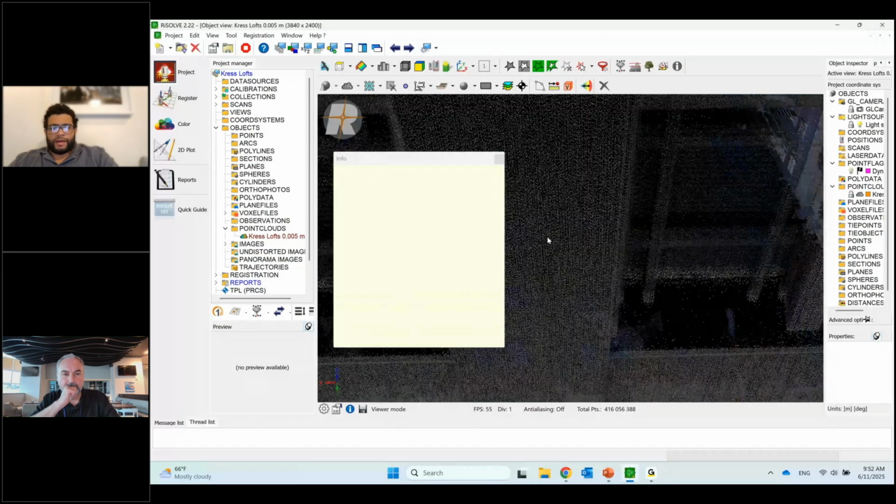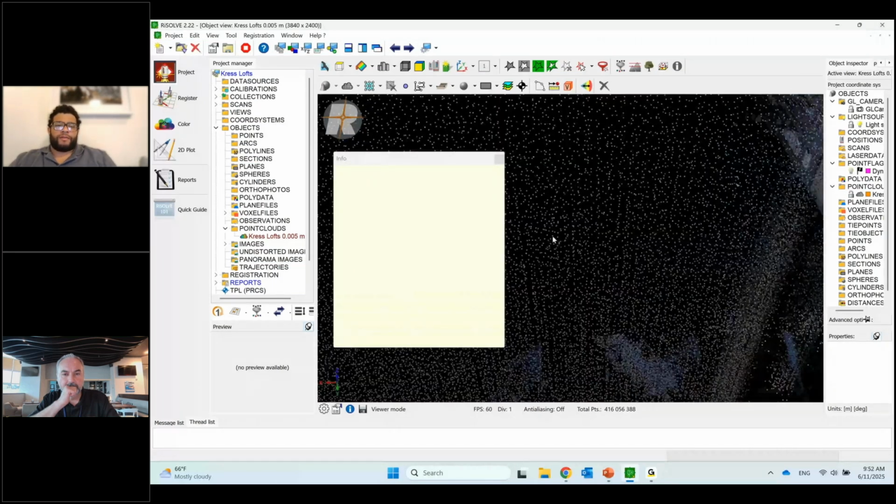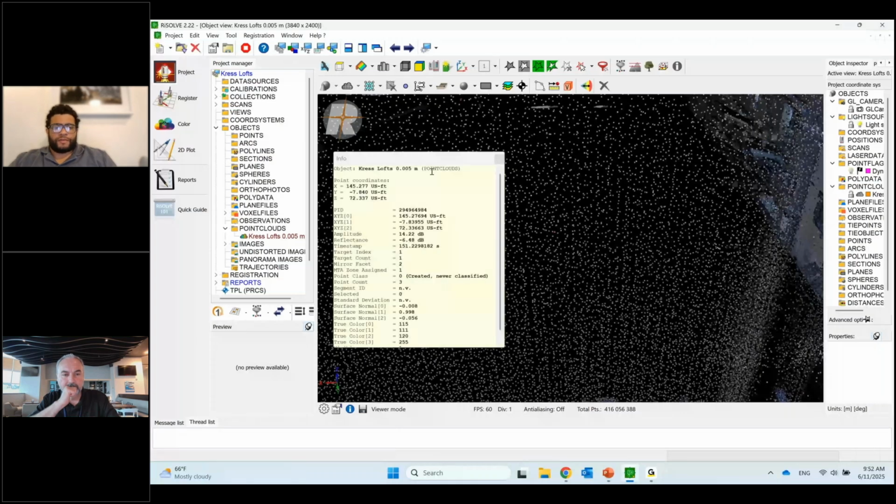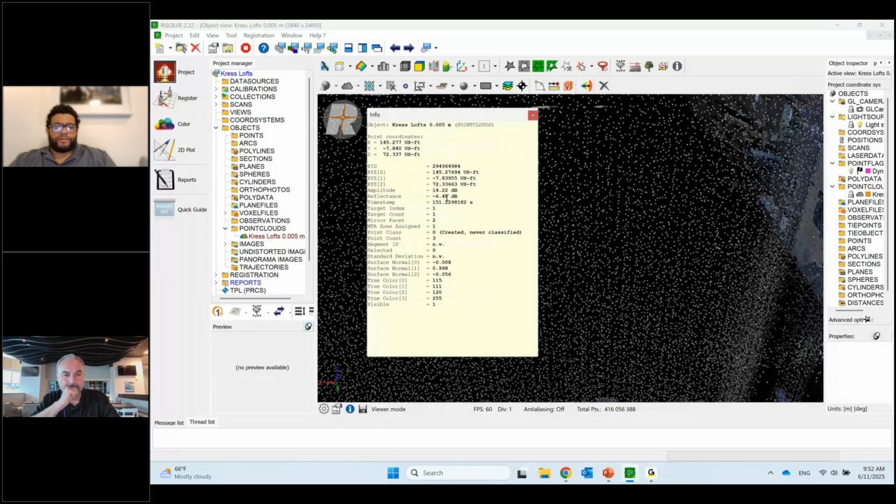If I hold I on my keyboard and click on a data point, it shows all the different attributes we're saving along with the amplitude: amplitude, reflectance, timestamp, the XYZ position and polar coordinates, and more. There's a ton of stuff here.